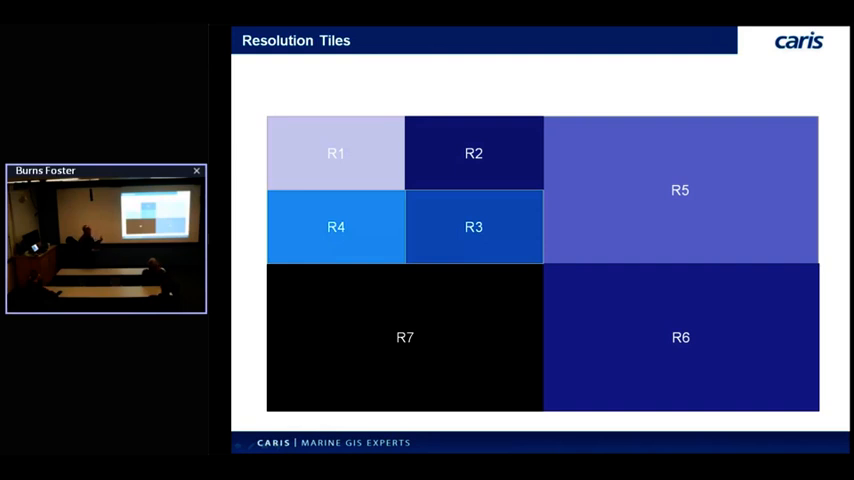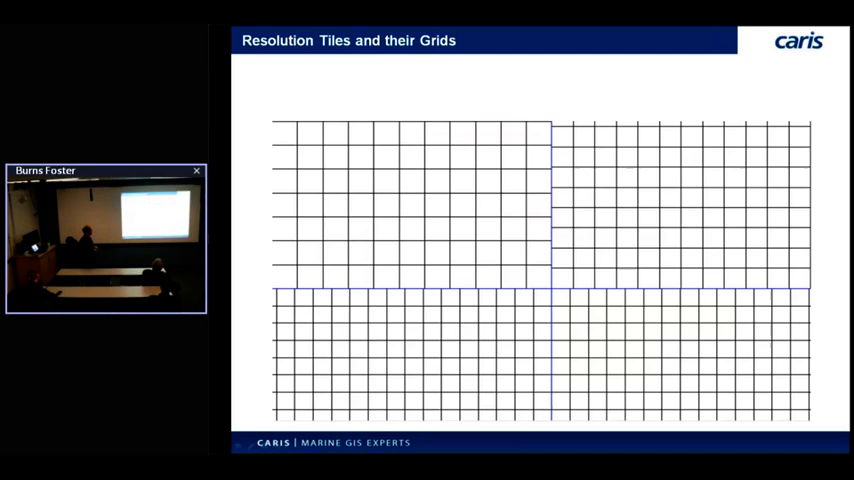Each one of these tiles gets its own resolution calculation. So each one of them can have some distinct resolution from the next, which is nice for another reason I'll talk about towards the end.